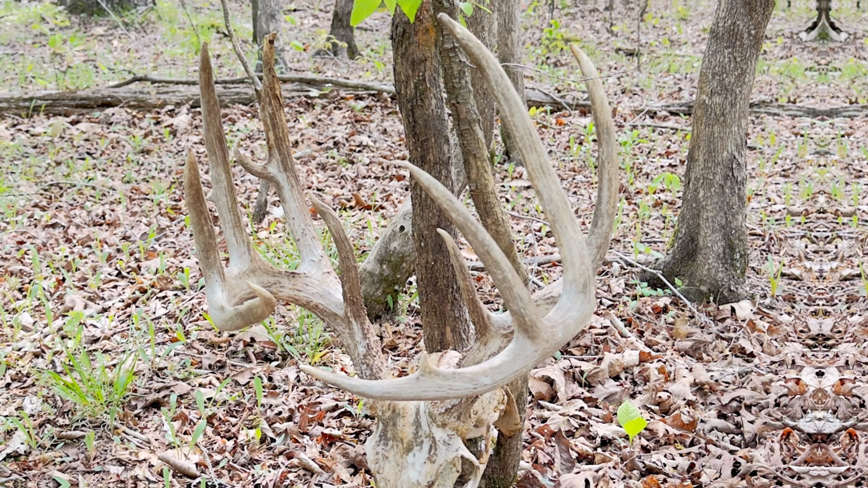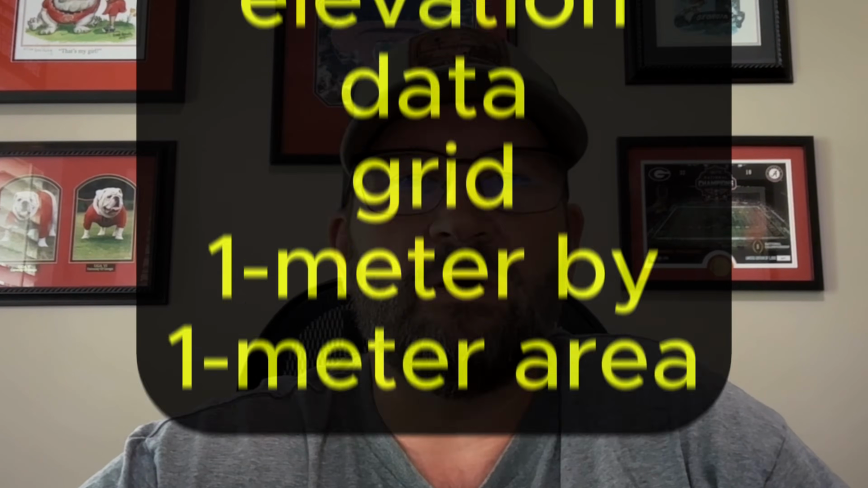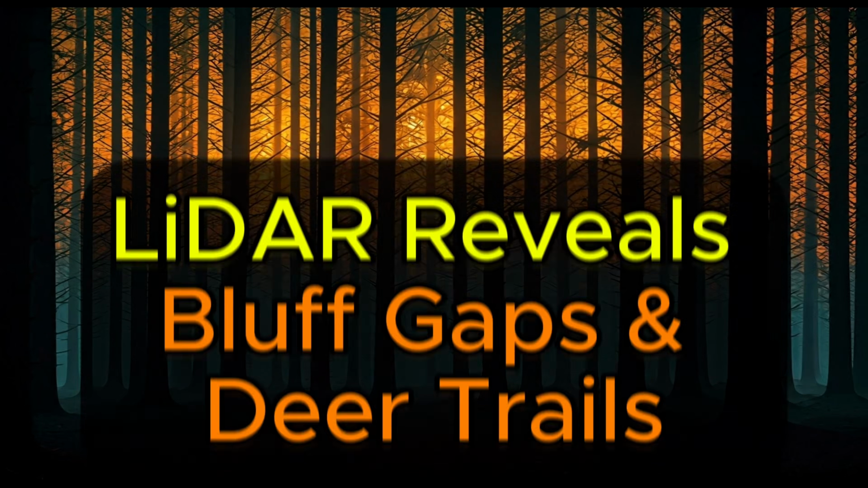So what if we could find these gaps from home, then validate them on a scouting trip? Shaded relief combined with slope angle shading with LiDAR at 1 meter resolution and CalTopo will show us the truth. The reds and the purples on the map, now that's the steep stuff. But what if we could find these isolated and often missed gaps in these bluffs? We can use this information to predict where bucks funnel through some of the really nasty terrain when they're traveling up and down and from ridge to ridge.